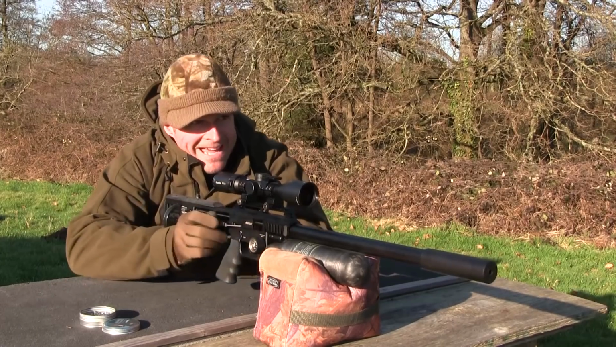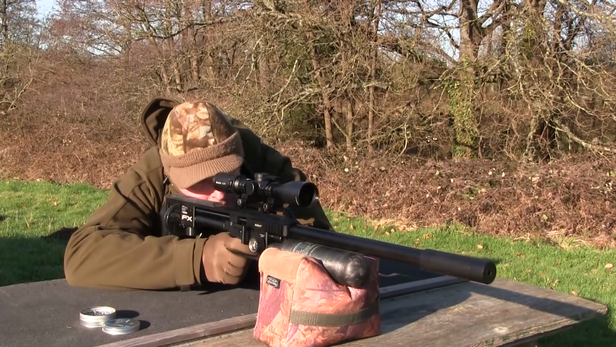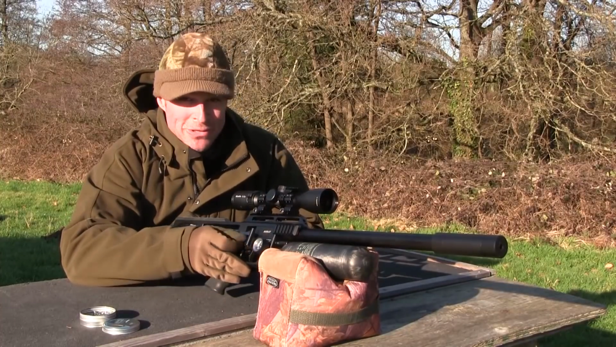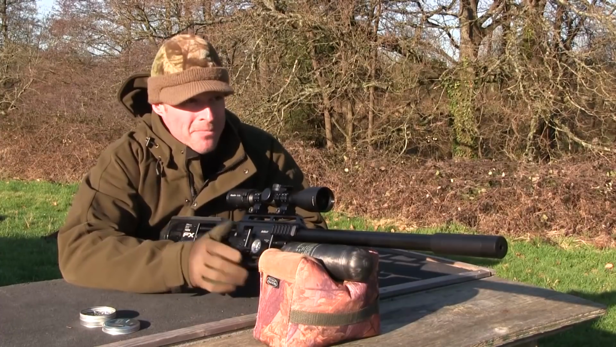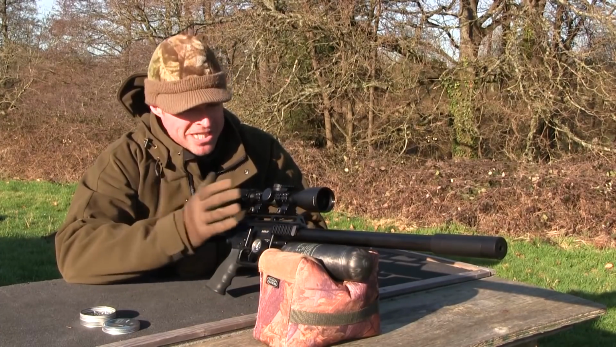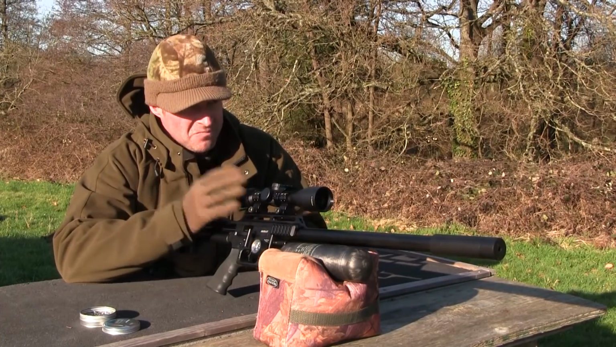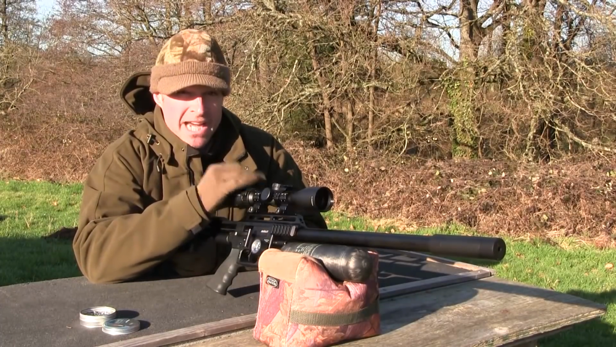Well, that was the group. Now for the Chrono. Well, that is a relief because that's somebody else's Chrono and I was a bit wary about shooting through that at 100 metres. It appears to have gone through. The group has opened up a little bit. I can see through the scope. I'm not entirely surprised. Also, this scope only goes up to 12 times magnification. So I think at that sort of range, to get a bit more precision, more magnification would certainly help.